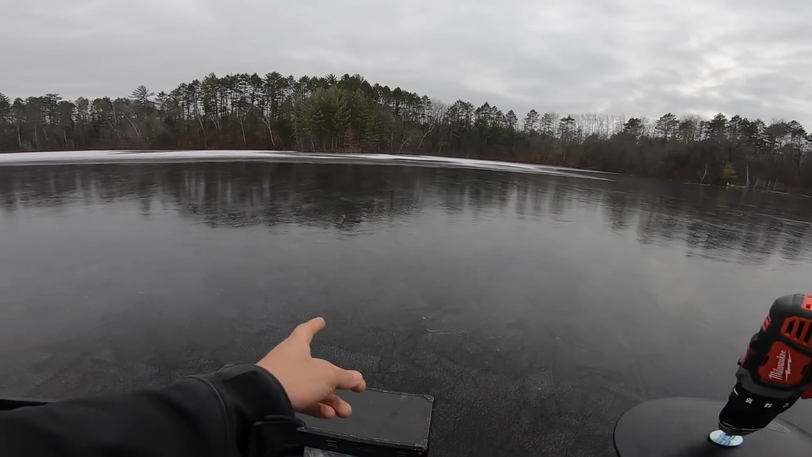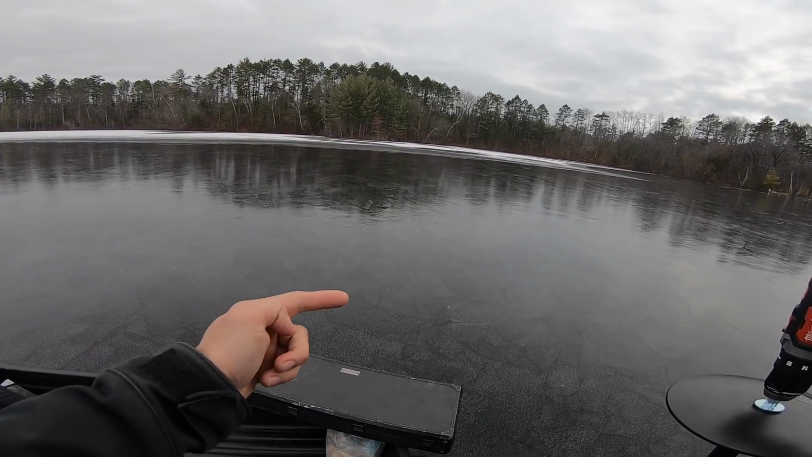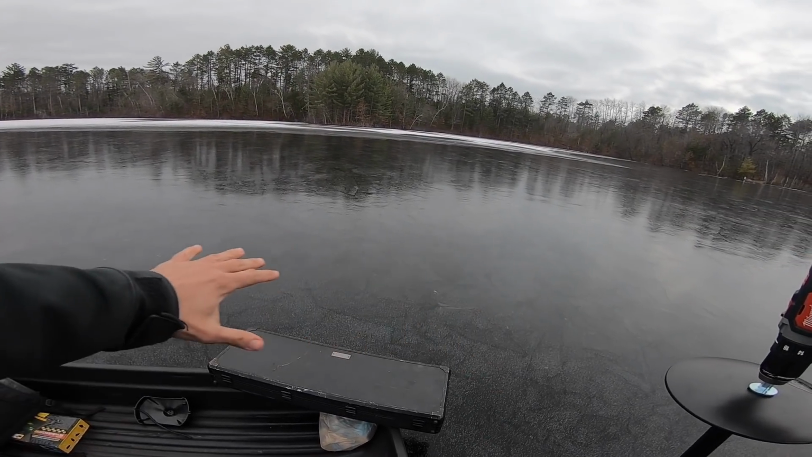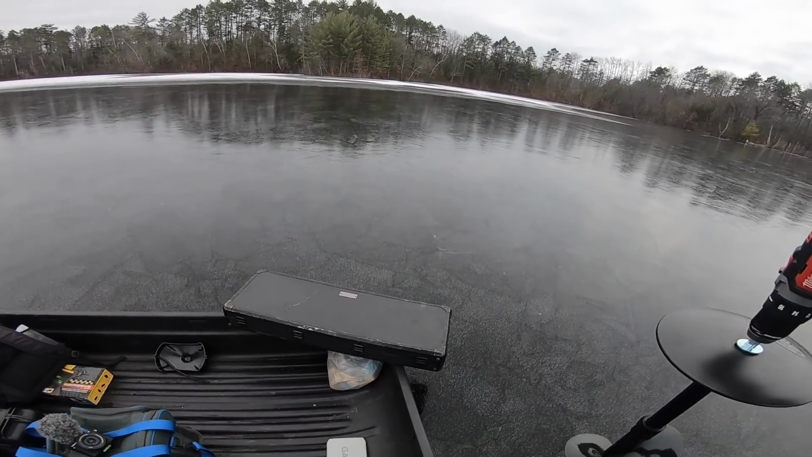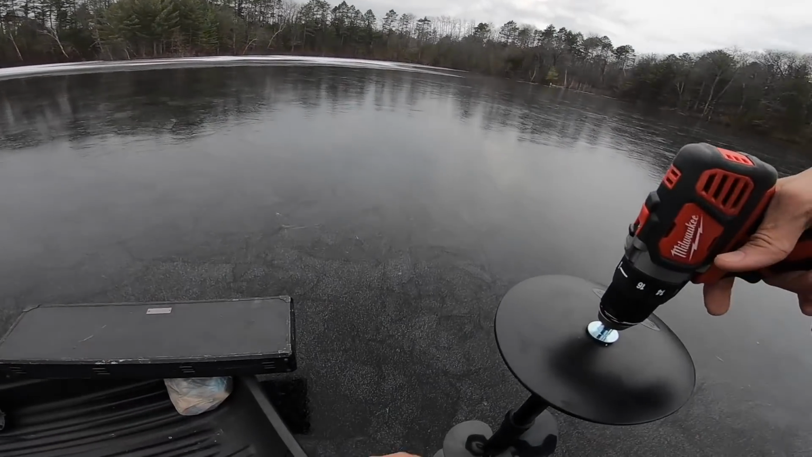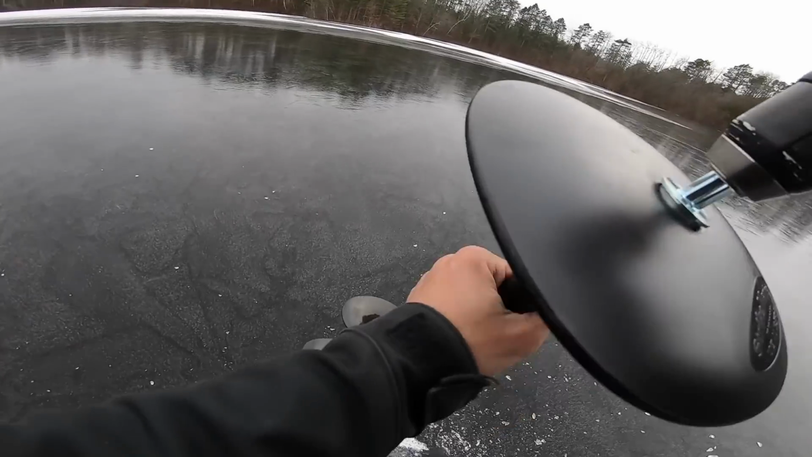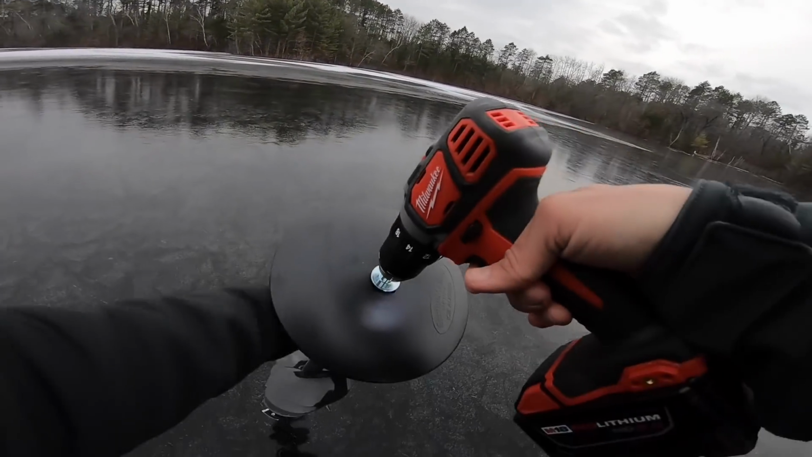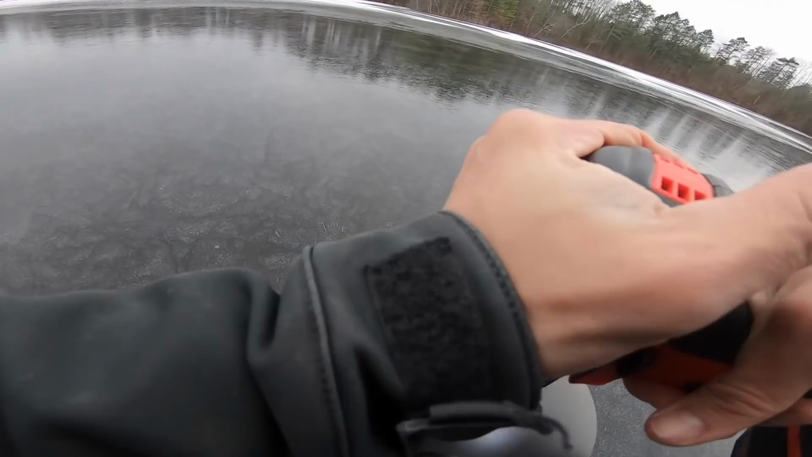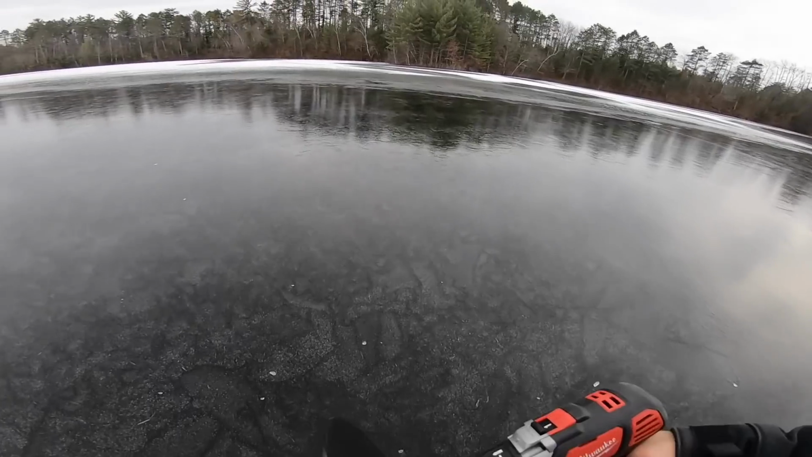As you guys can tell, this is that point that I was talking about. So it's a very steep drop off. I'm going to be drilling kind of a grid right in here. Shouldn't really take too long. This isn't that big of a lake, and we're going to see if we can find them. So let's go do it. Just gonna drill a line towards this point here. And we're gonna go from there.